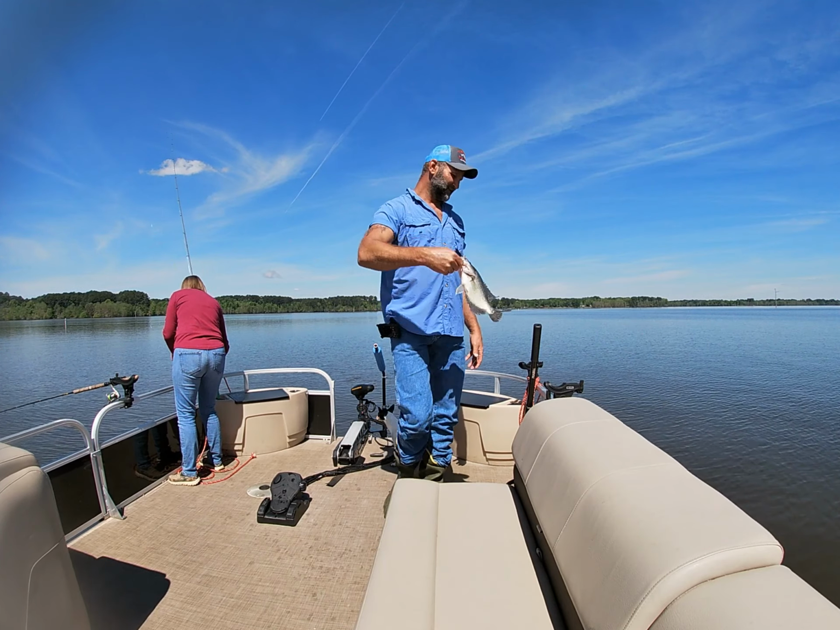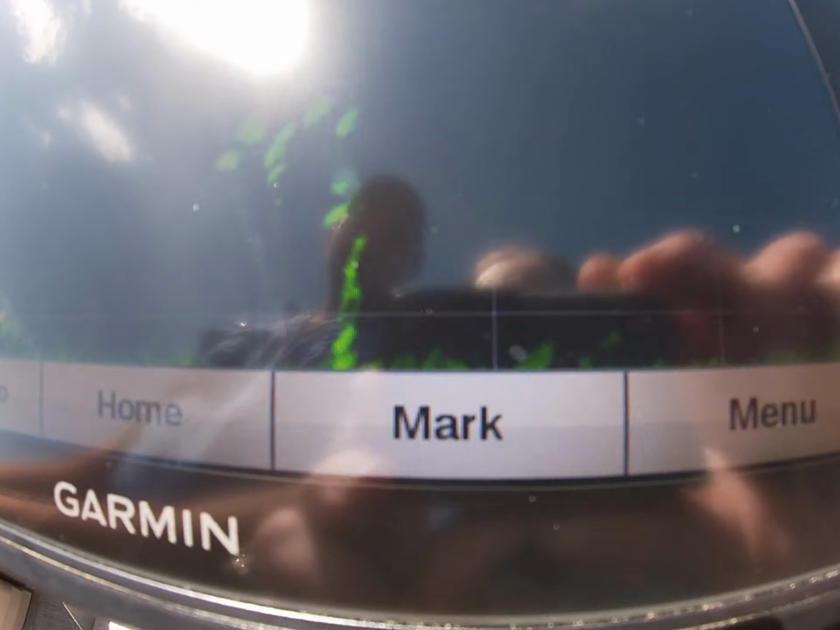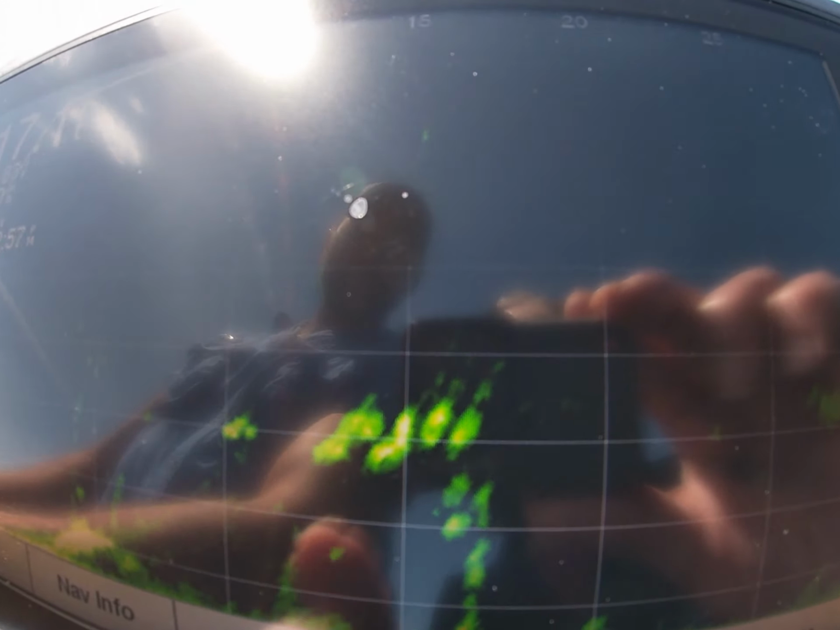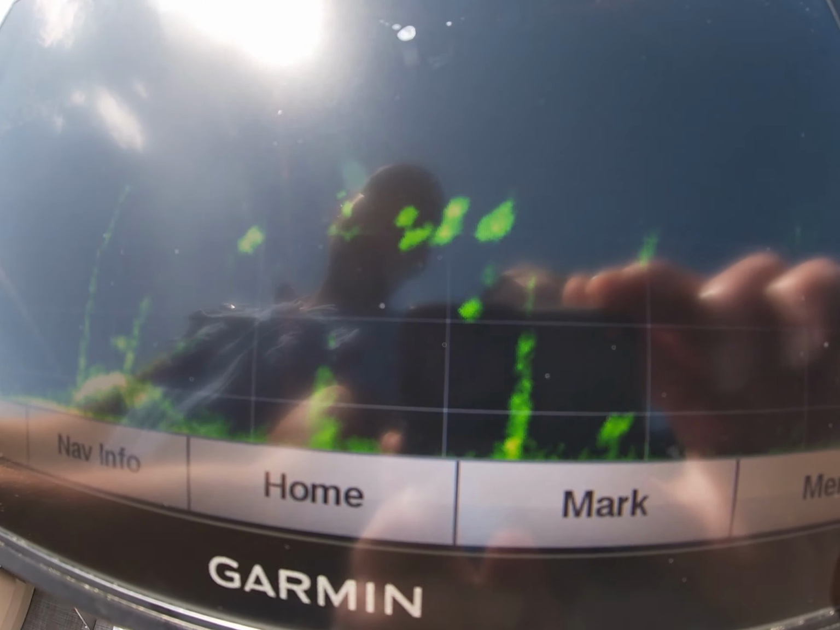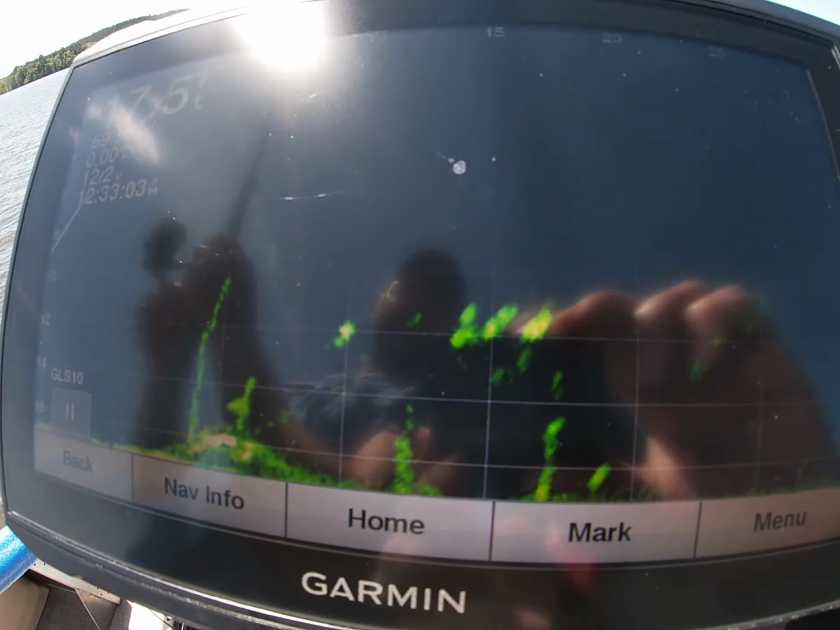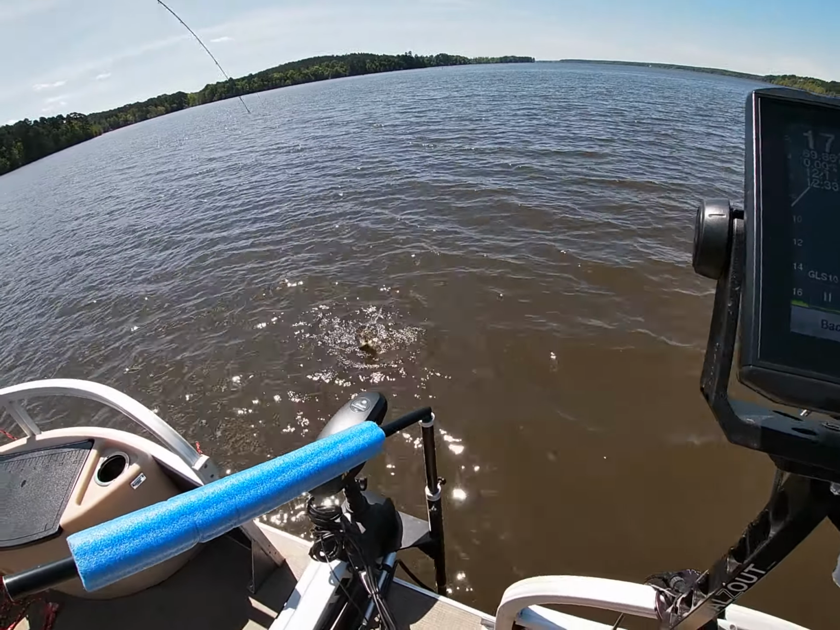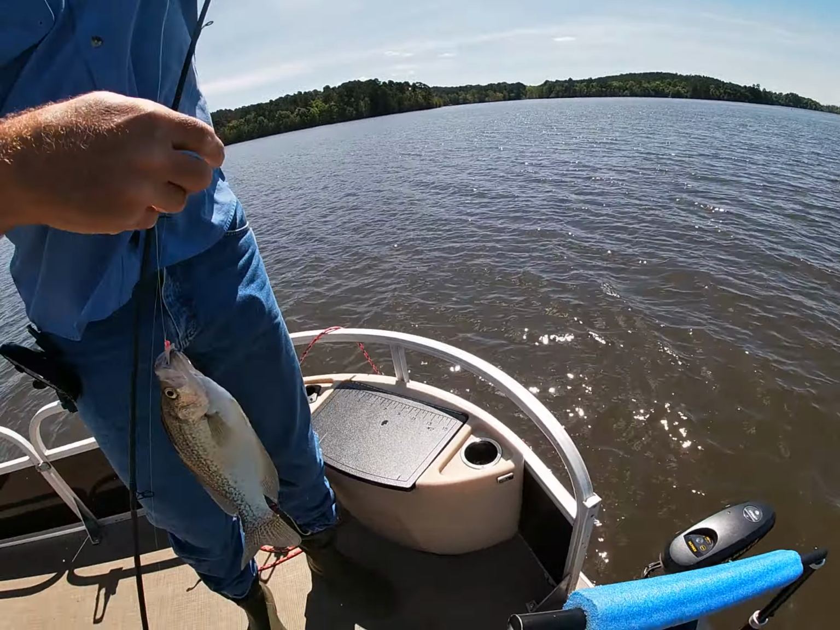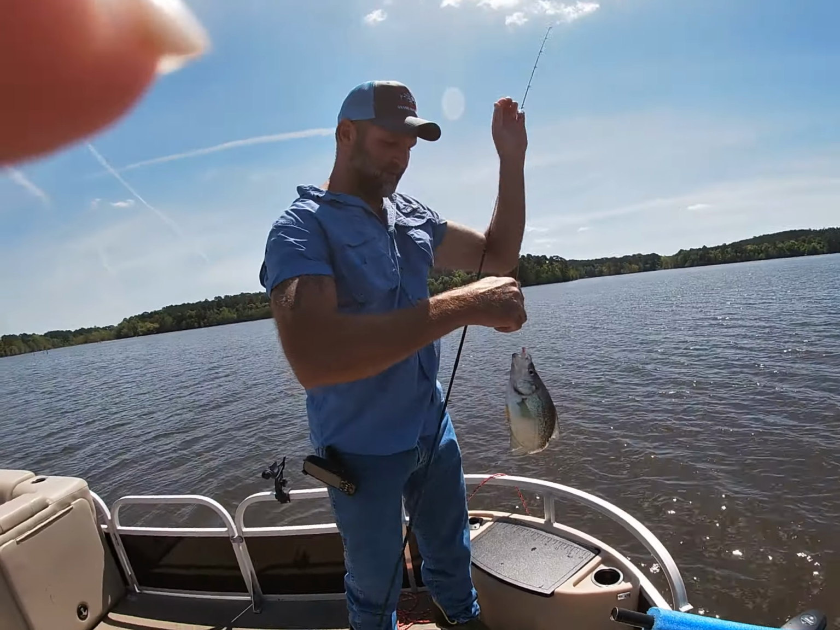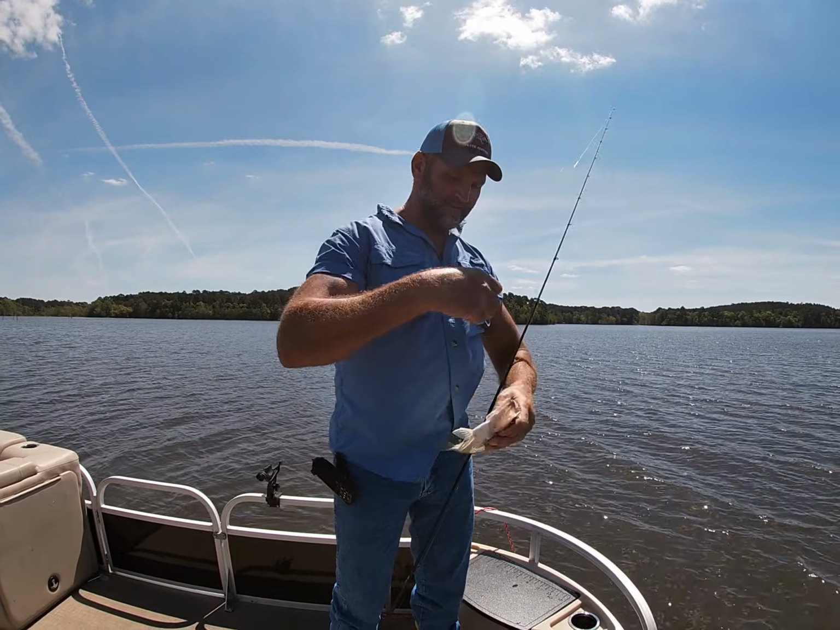Nice fish. That is all crappie. Watch it. Got a school of crappie right here. My jig's falling right in there with them. That's a school of them right there. There he is. Let's see all them crappie on that screen? It's a whole school of them. I was just bumping around and saw them. They're really not even on any structure. I just seen a school of them.